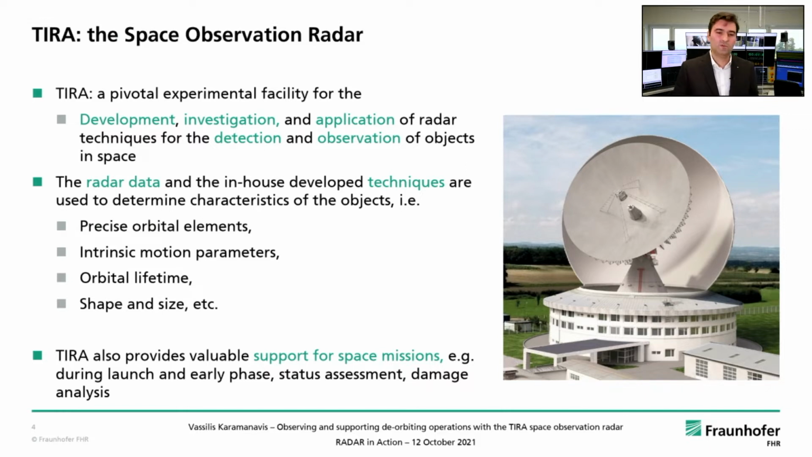For example, during the launch and early operations phase, we can obtain the status assessment of already flying satellites, as well as damage analysis thereof.